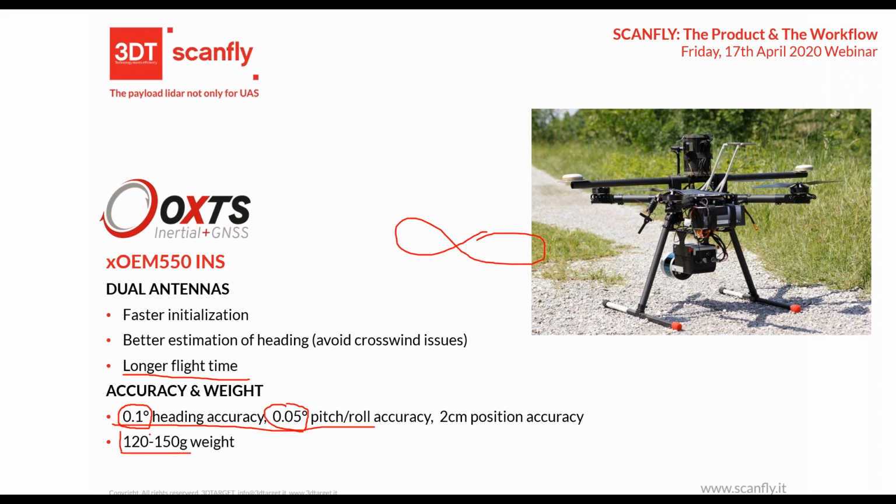And one of the most important things for us is the weight, because we need to fly, so we need to put everything in as little weight as possible, and even the dimension is really, really important.